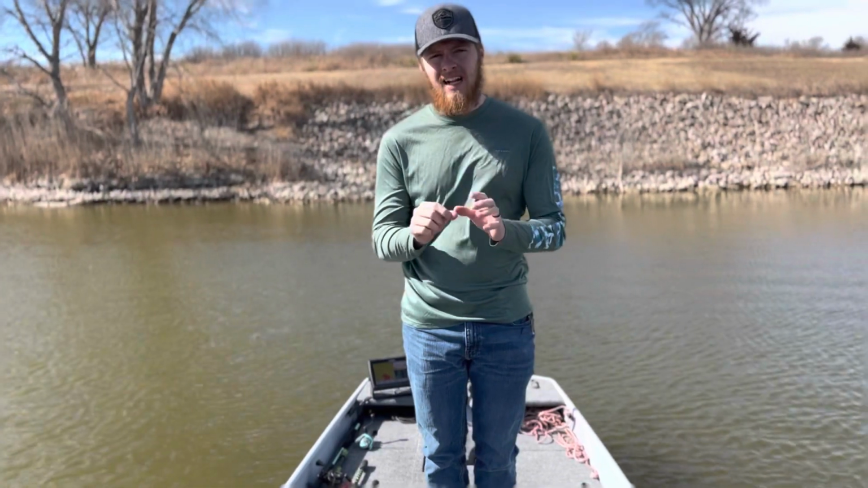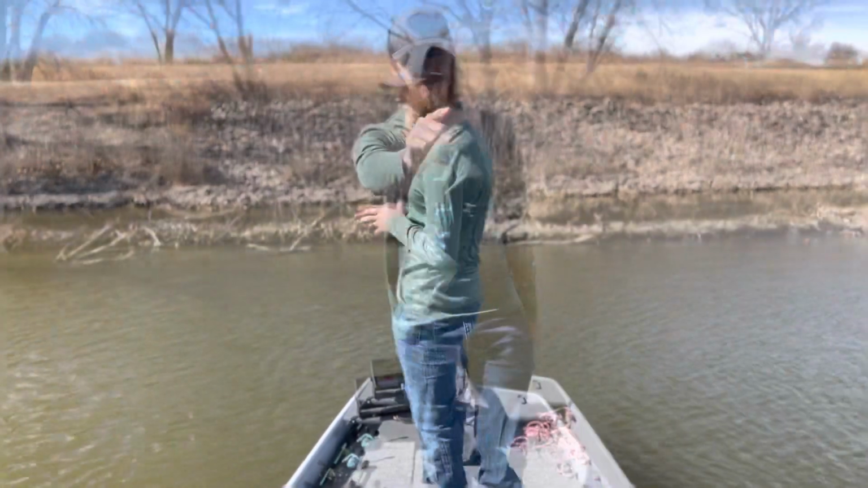Today I'm at a brand new lake and I'm going to show you how I do depth contours with my Striker Vivid 9 SV. Let's get to it.